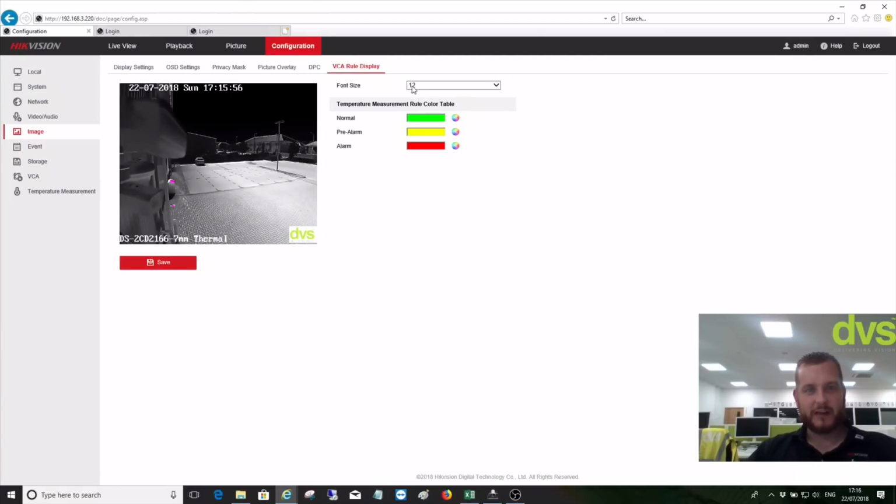Again, this is where you can set up the font size of the VCA rule. So you can have normal, pre-alarm, and alarm. So normal, if I drew a box and an object's outside of the box and it's walking along, it'll have a green line. Pre-alarm is when it's going into it, and then alarm is when it's inside. So you get different trace alarms depending on these figures and how you've set your VCA rule up. We'll leave it at that. You'll see now in a minute when I set the VCA rule up.